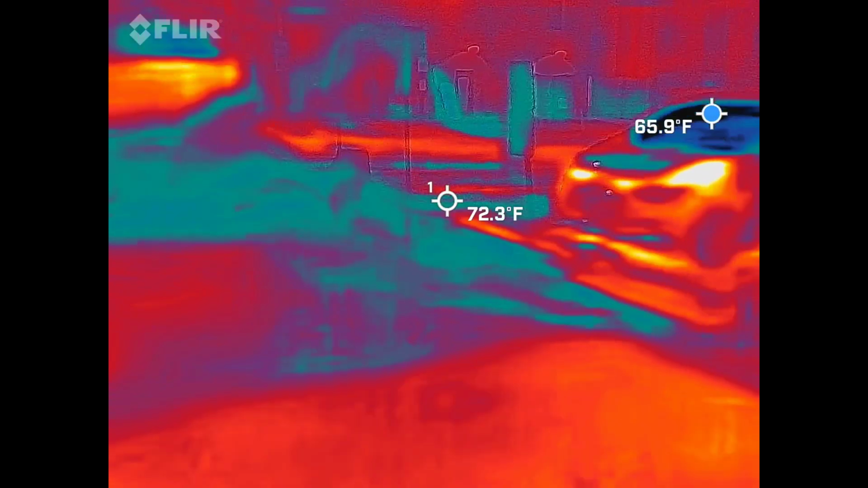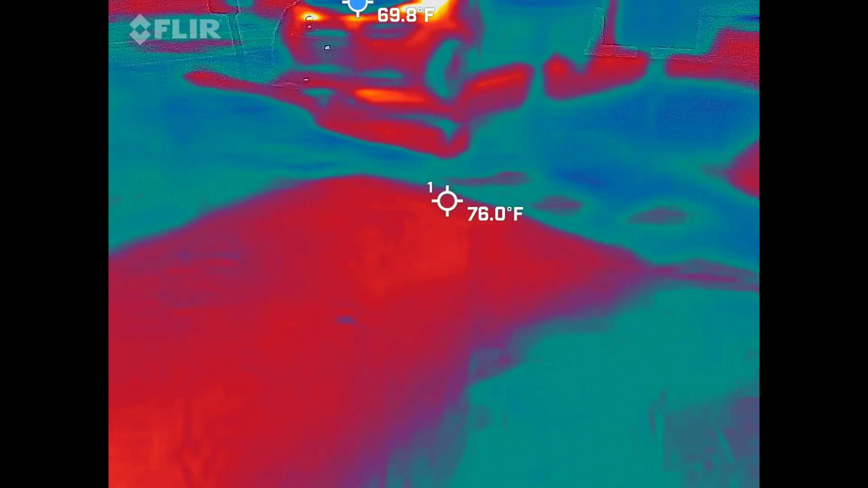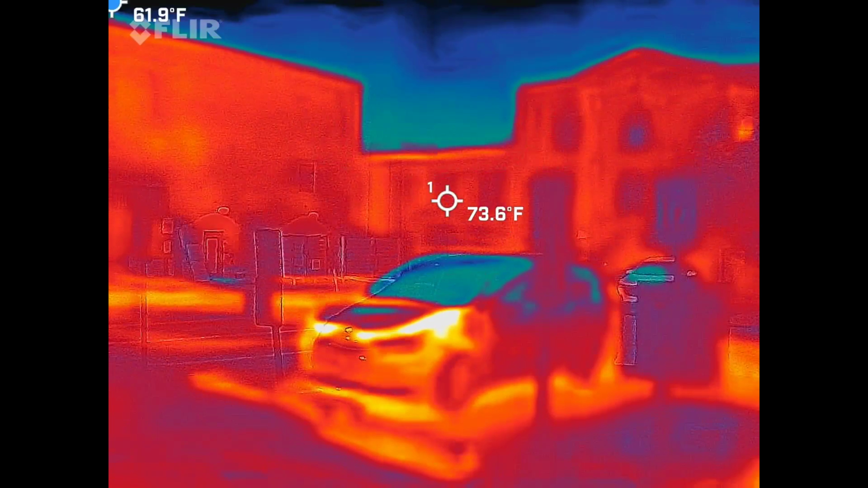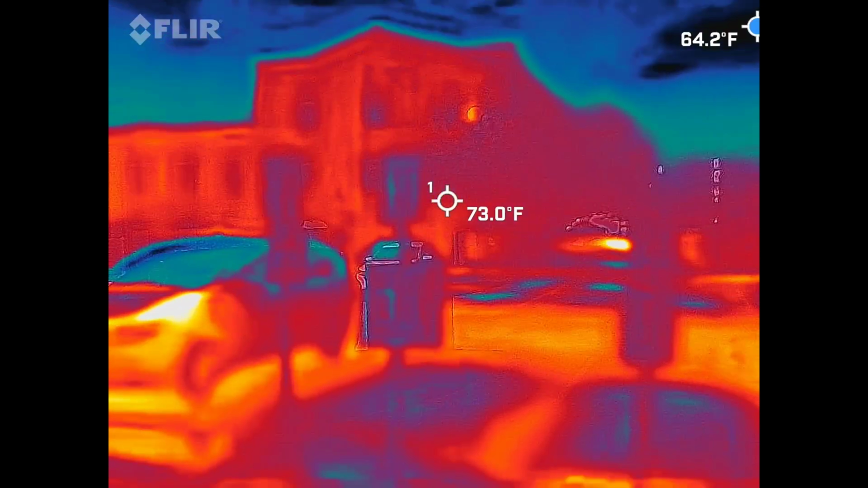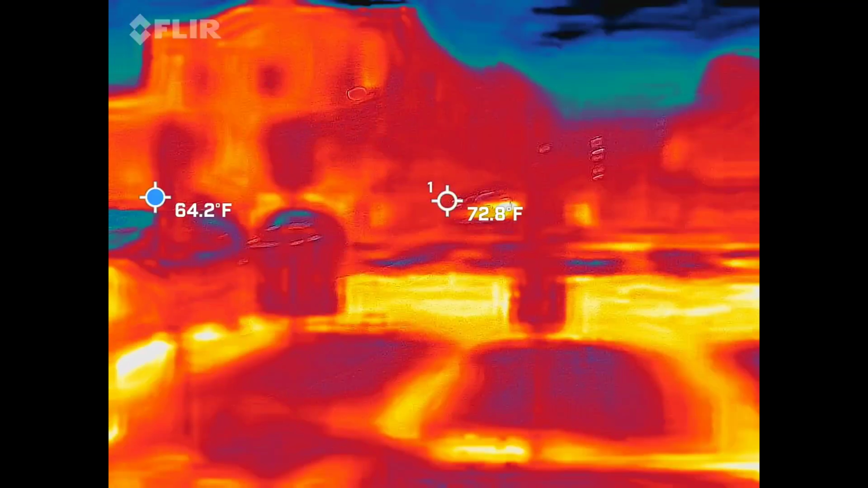So on that camera, with this location, the ground is going to be like multiple different colors, just because it's made out of different materials. So usually pay attention to the walls around here, because it's going to hang on to the sun's heat in the daytime. Let's see if anything blue shows up a little bit brighter because of the sun's heat.